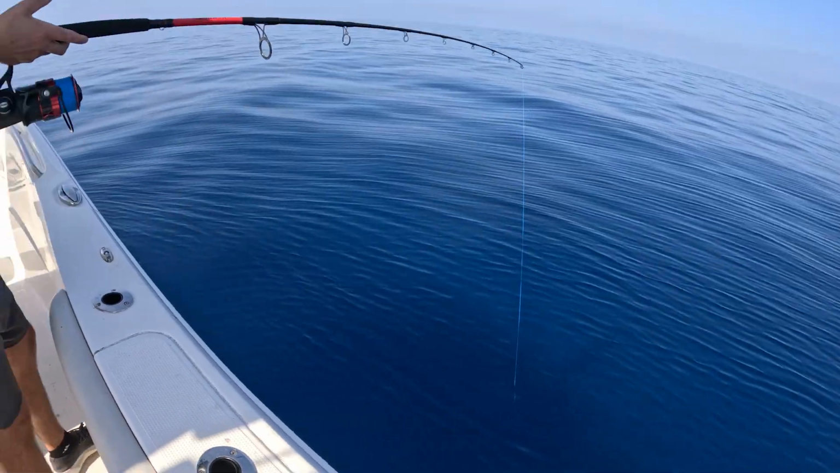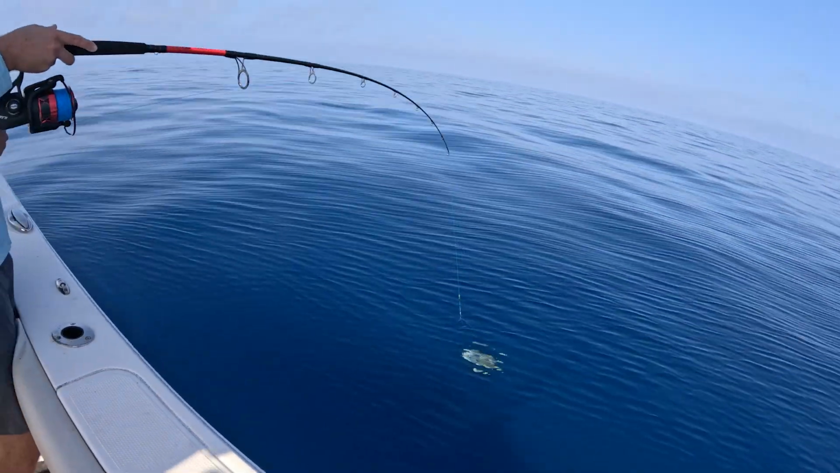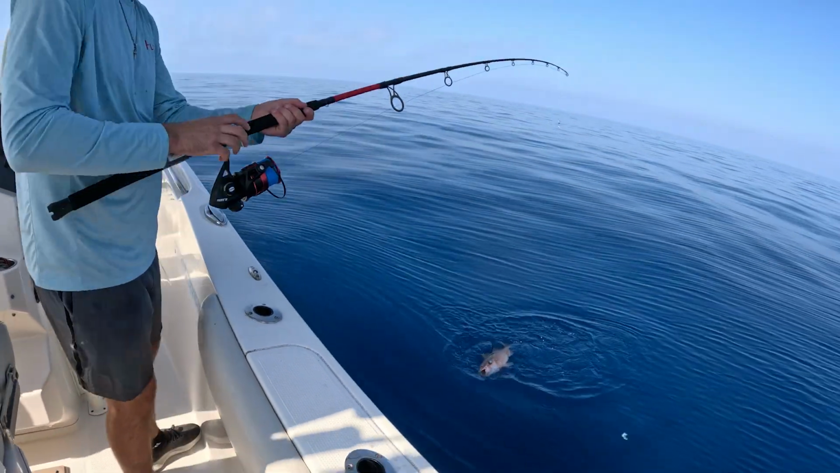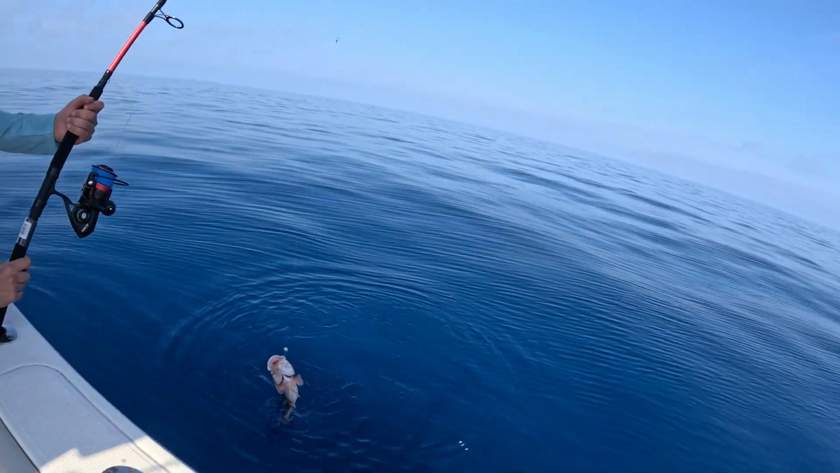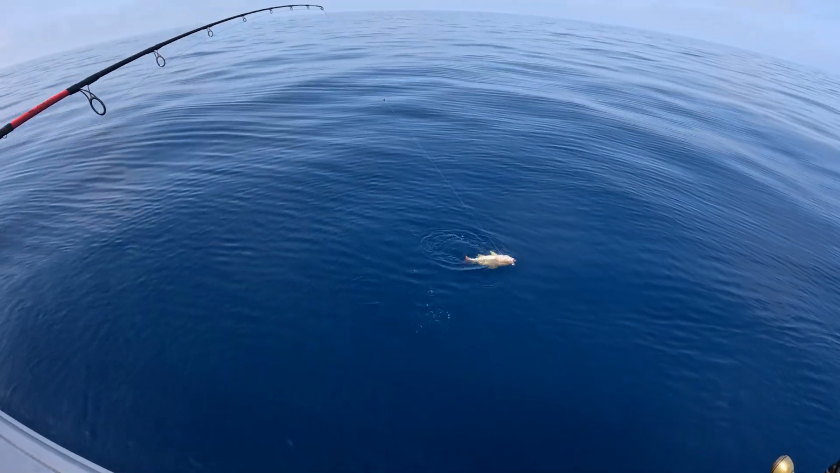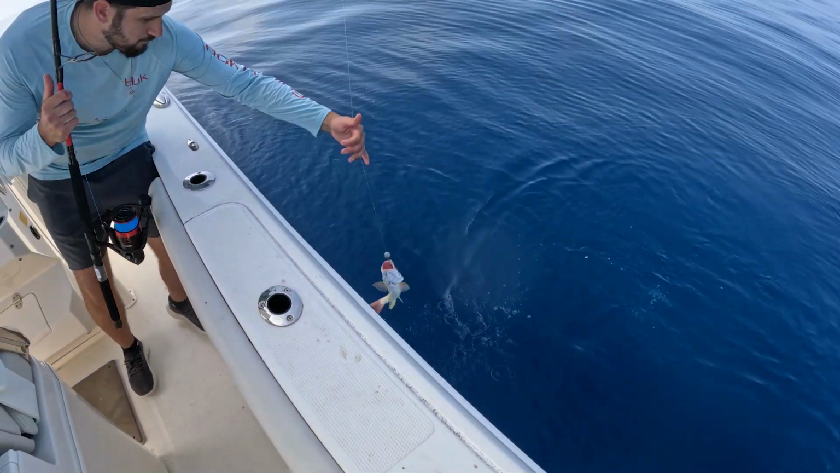I don't know. Nah. Another juvenile. Come back and catch him in a year. It's a nice lane snapper. Okay. Another one for the box.